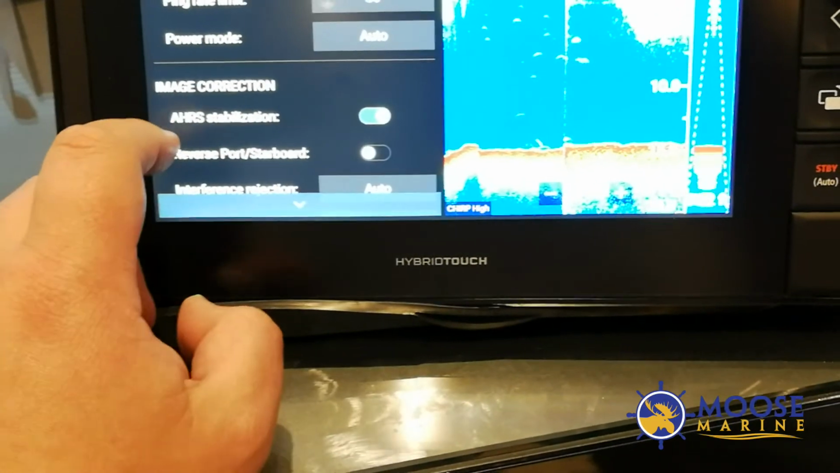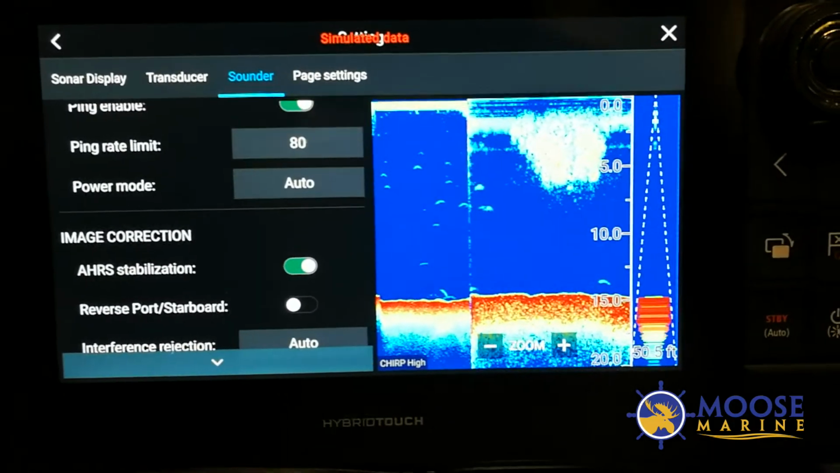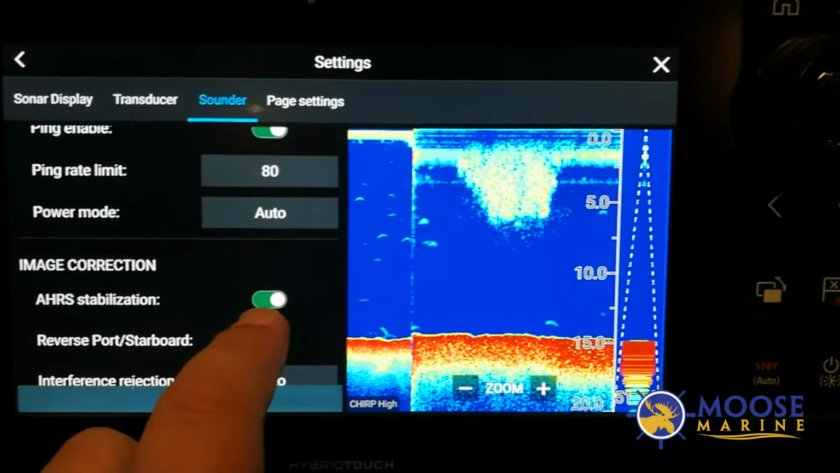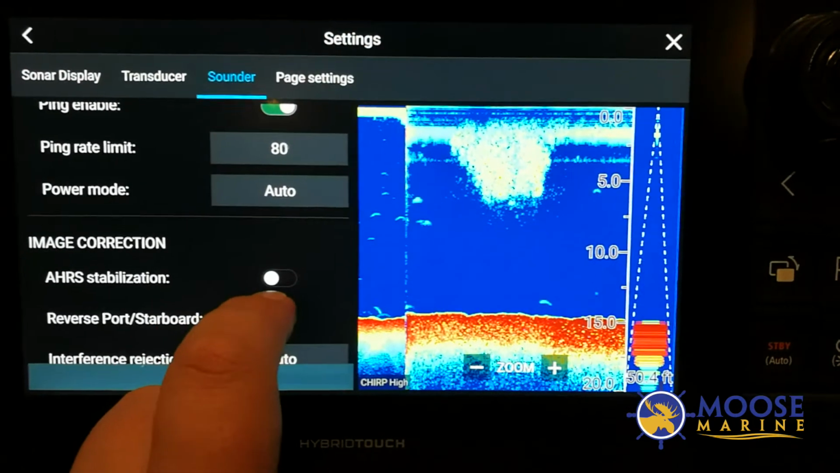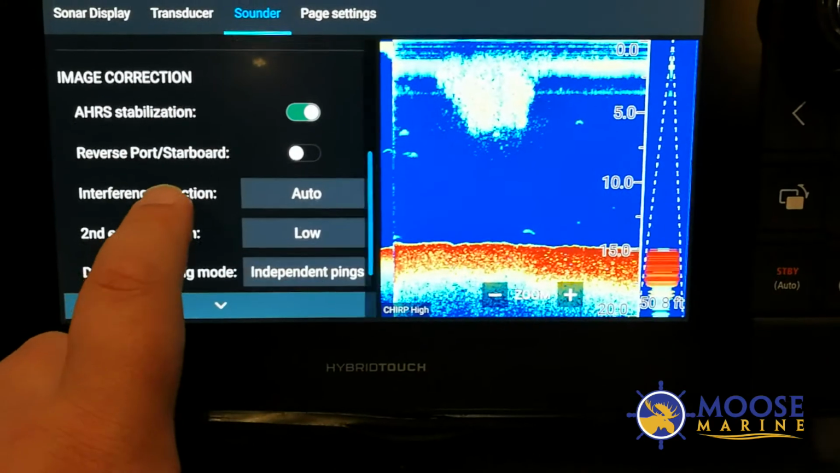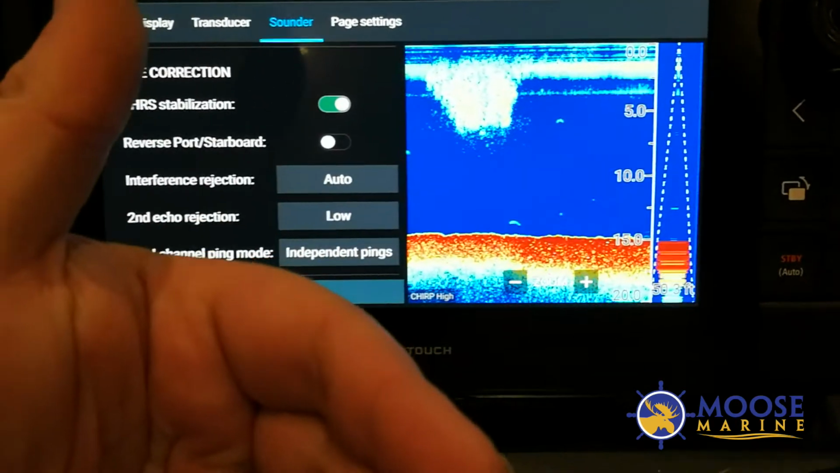Image correction, AHRS stabilization, has more of an effect for 3D. Raymarine tell me they're going to activate this across all their sonar platforms, so that will work as a heave compensator. Reverse port starboard, as if you've mounted the transducer backwards for whatever reason.